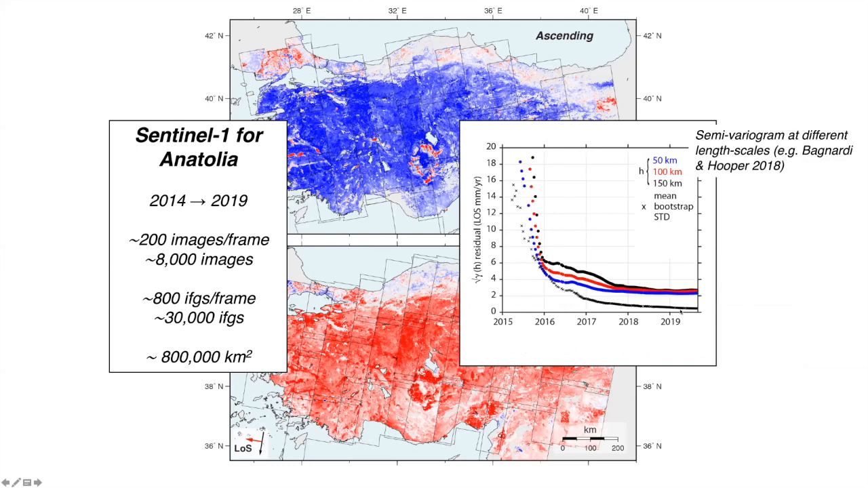We can also estimate the uncertainty by calculating semi-variograms. In this case, it's for one of the frames that's not near any of the faults. We've also removed the tectonic signal, and we've done some masking in places that are moving up and down quite rapidly, and I'll talk about where we get those estimates from in a second. Again, you can see these semi-variogram-based estimates, which are at different length scales, so 50, 100, and 150 kilometers, also